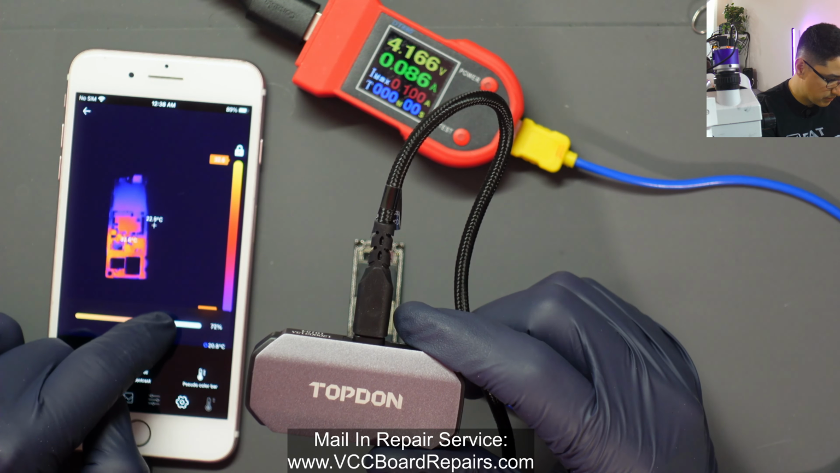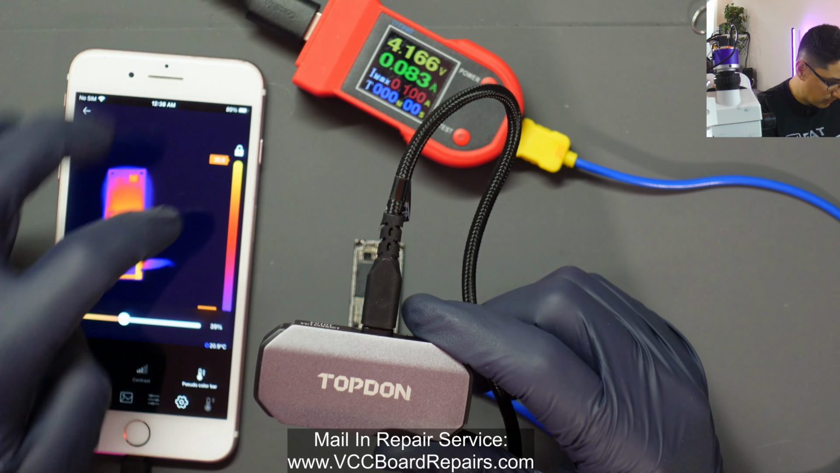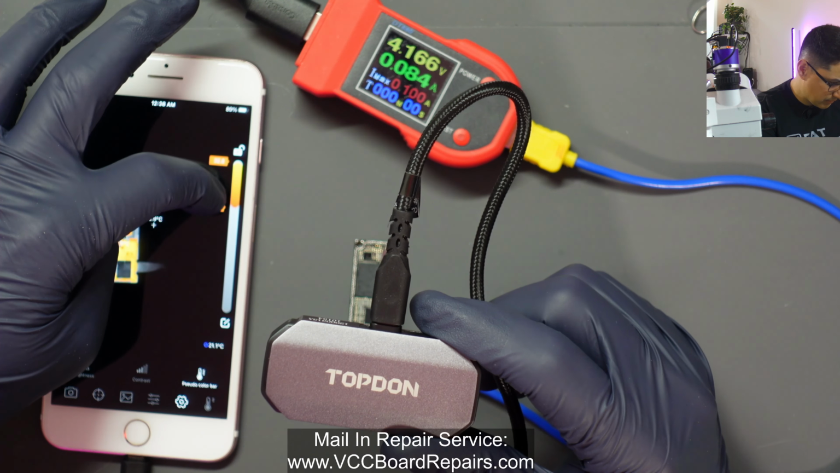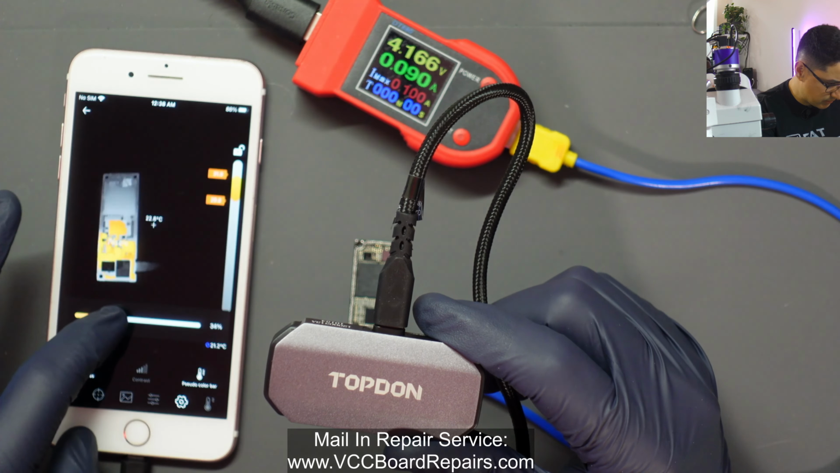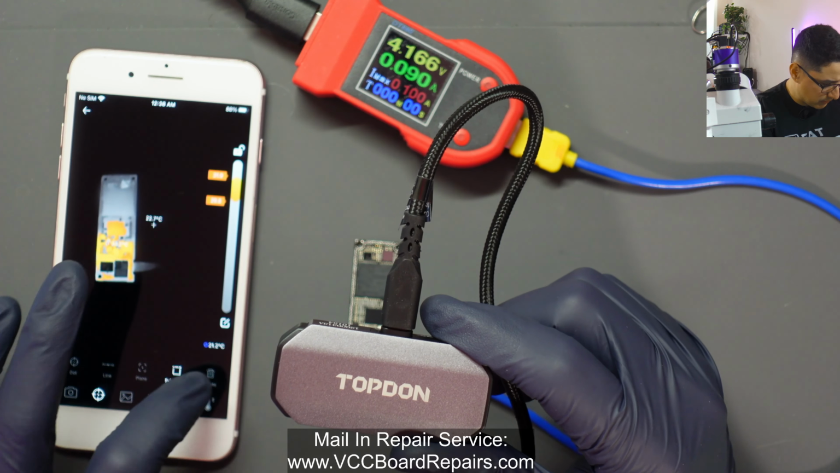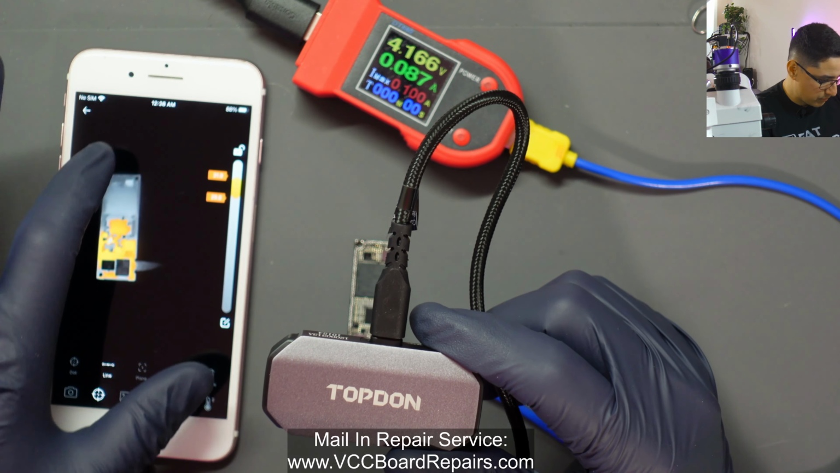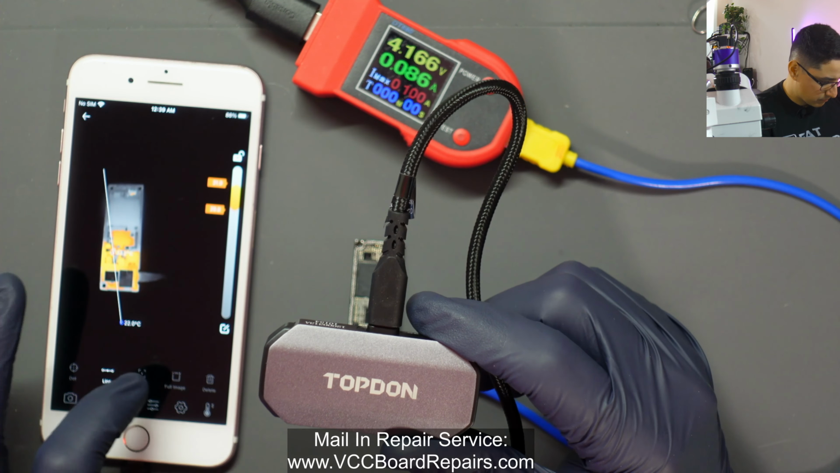Let me adjust these. Now let me unlock this as well, and maybe I can adjust the settings there to see if we can spot where that short is. If we go here and click delete, on the second button you can put the dots. Maybe I'll do a line. Delete.